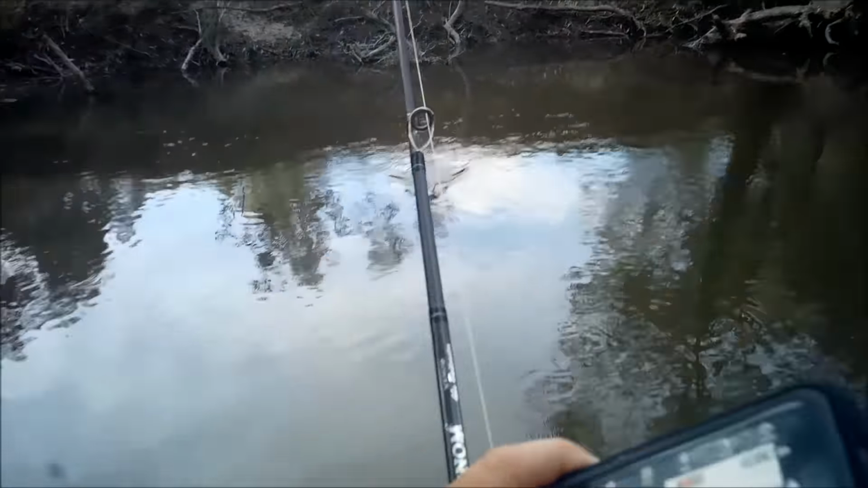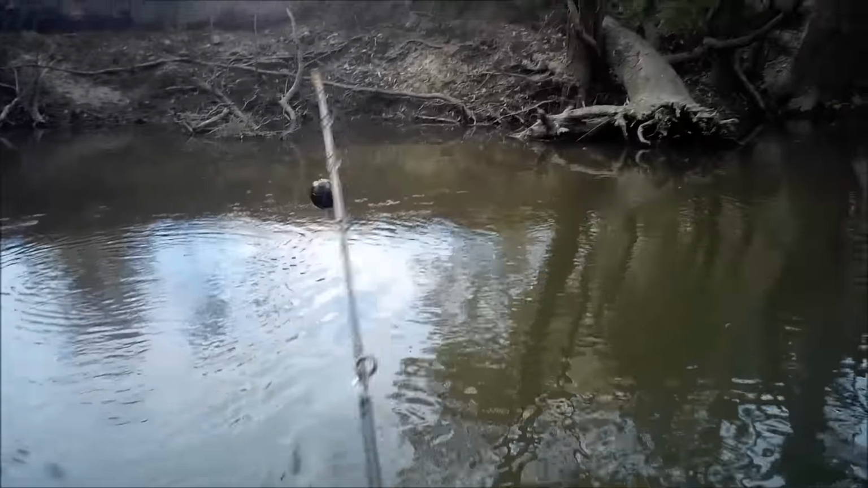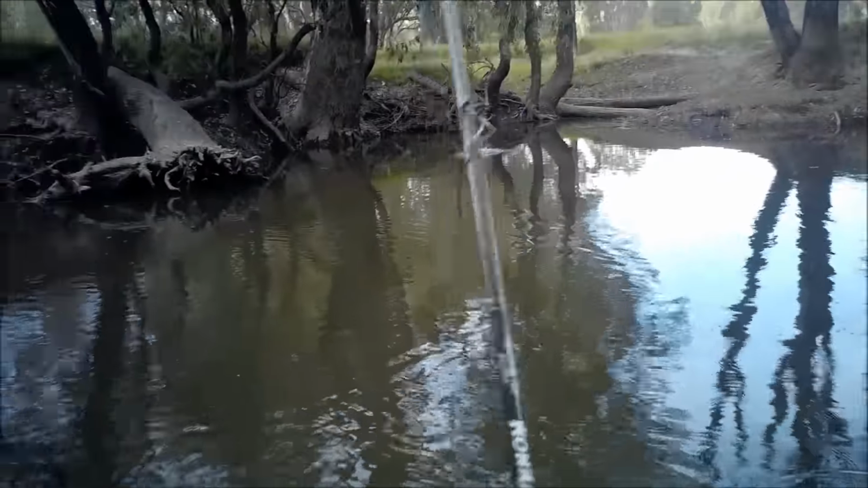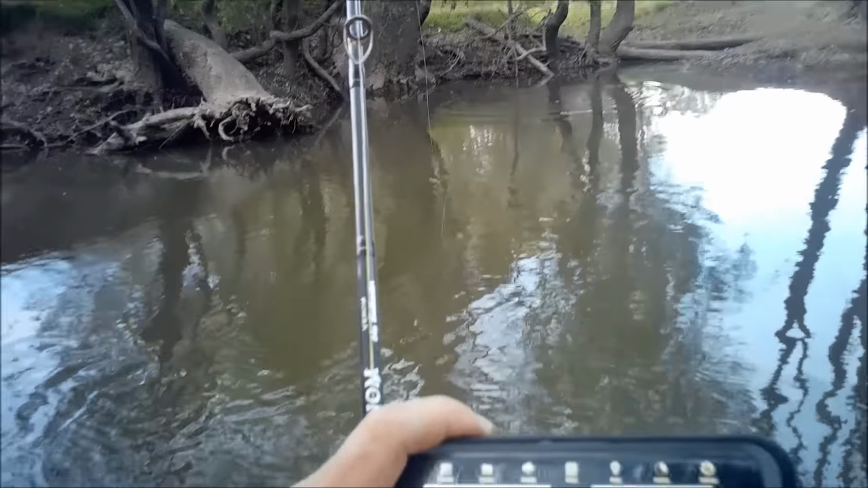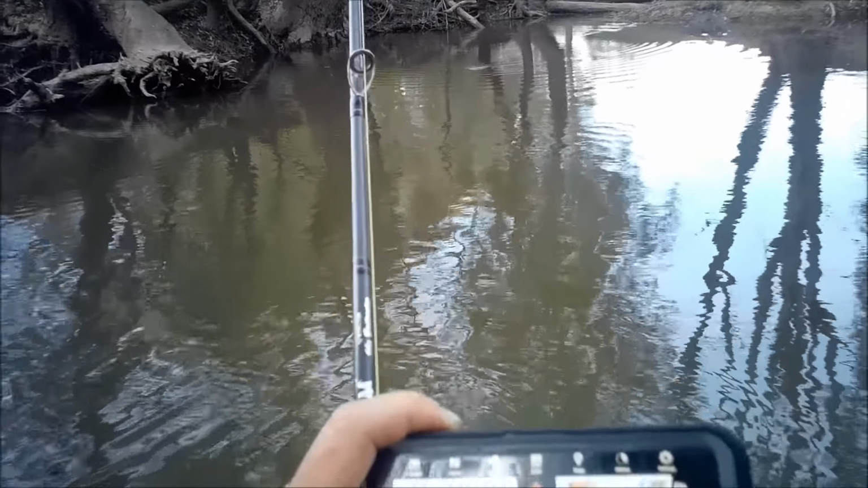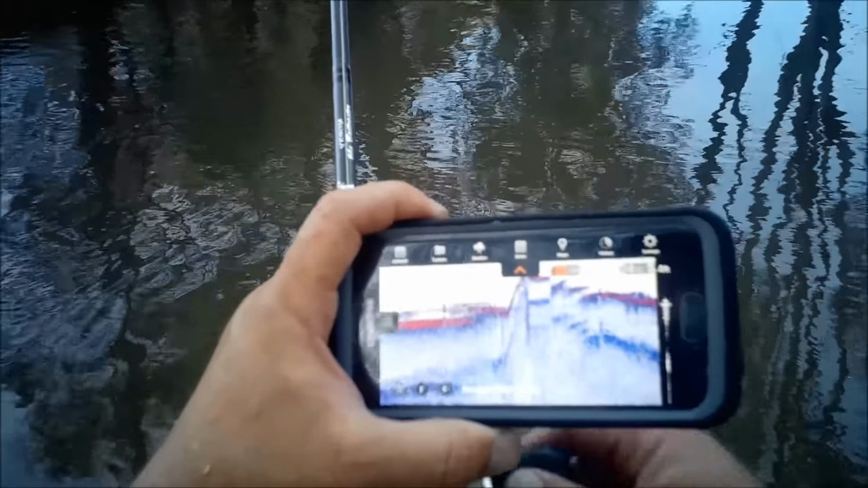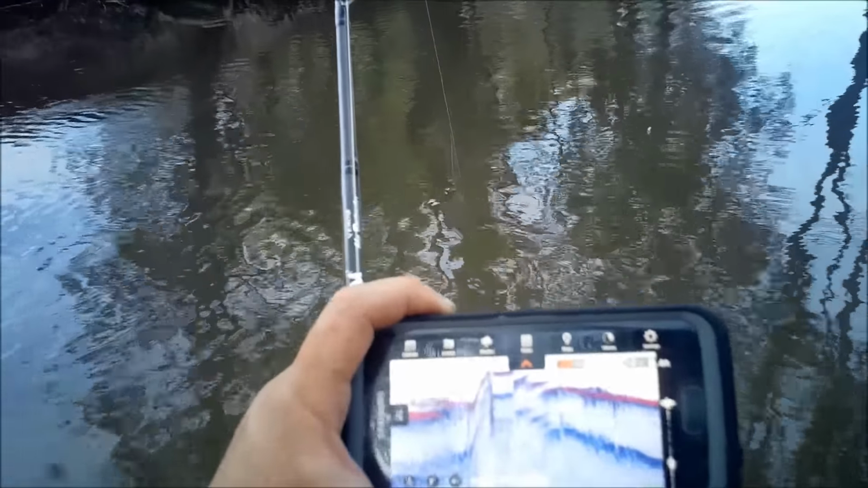I'm actually not too excited about the shape of the river at the moment. It's a little bit higher than I'd like it to be. What about right over there in that corner? How deep is it in there, I wonder? 2.6 feet. So it's quite shallow. As I reel that across, at 3.9, 4.6, that's 5 feet just there. So right there is looking really good.